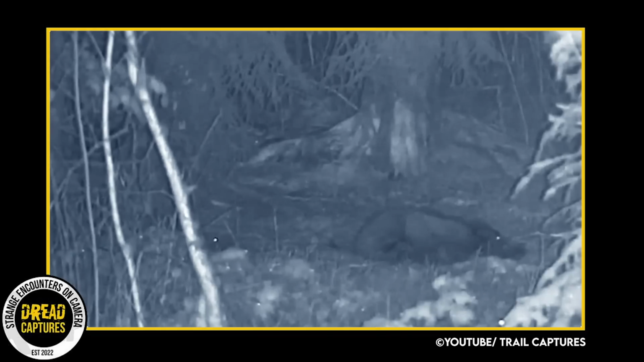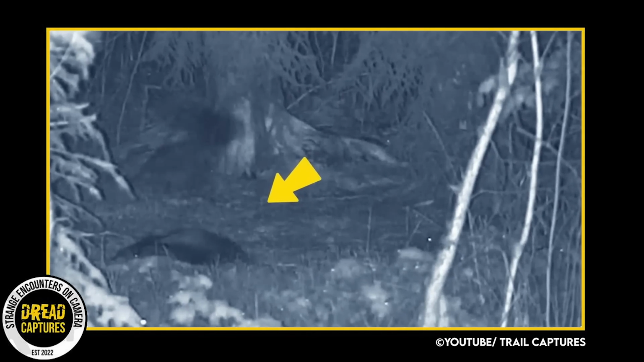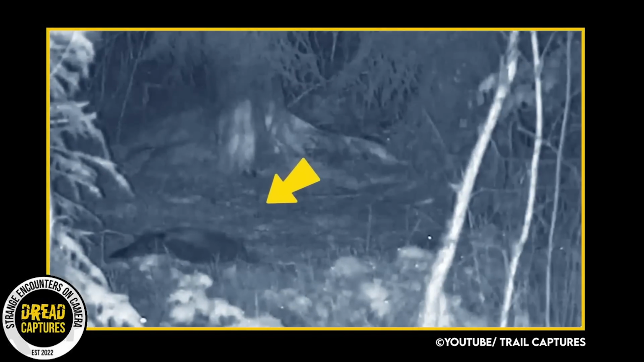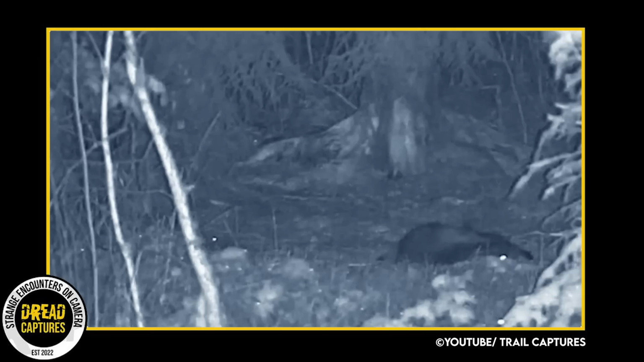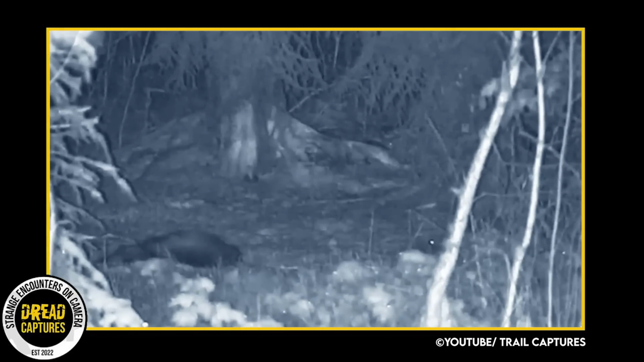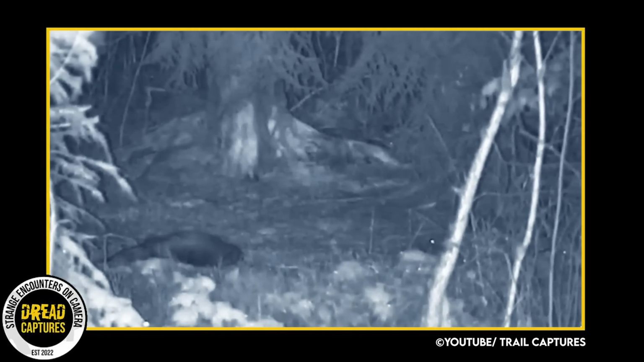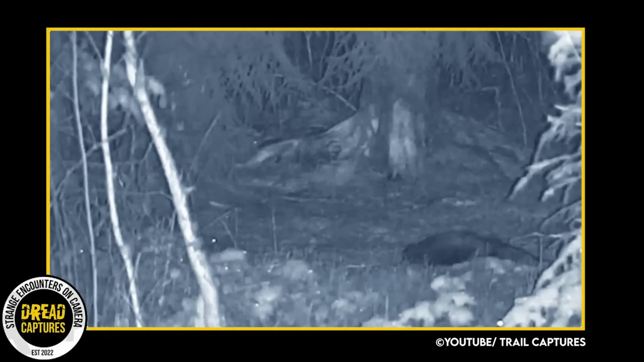Suddenly, its body begins to tremble and its legs shake violently. And watch this. A plume of black smoke emerges from its body, and then it becomes still. According to the person who owns the trail camera, unfortunately, the animal was later found dead in the same area.